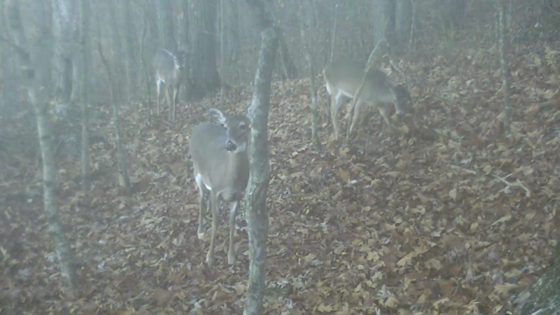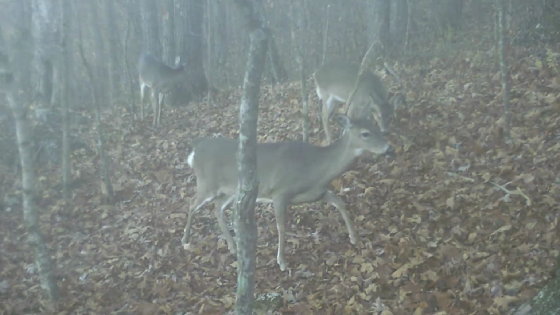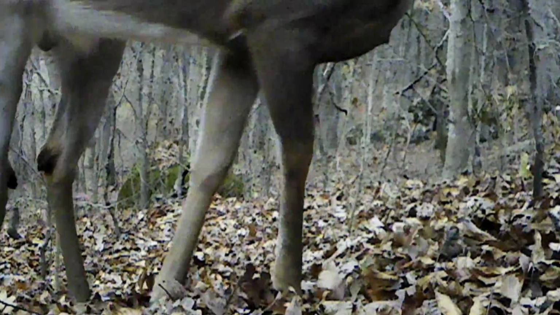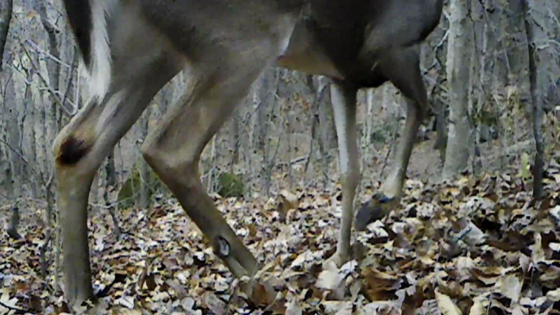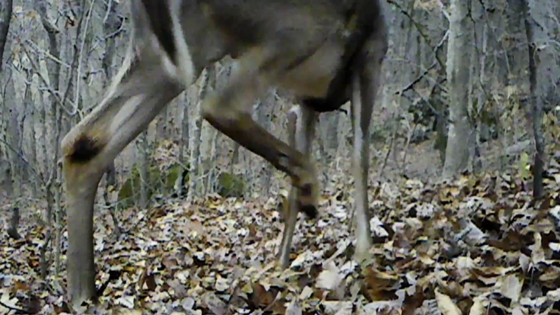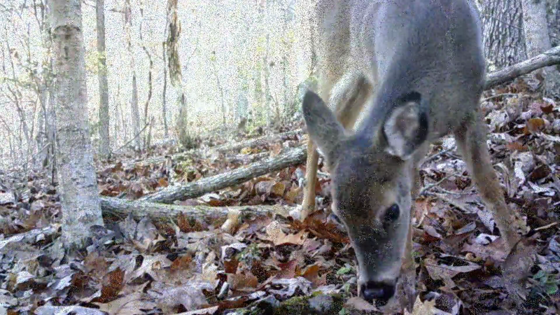Now back out in these ridges, these deer are still heavy on these acorns. So are all these other animals. They're fattening up for that cold weather that's ahead. But these old bucks, they're just following these does around. Still that season for them.